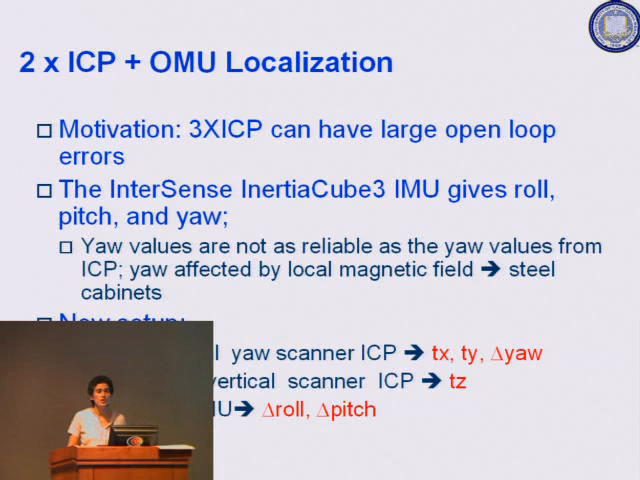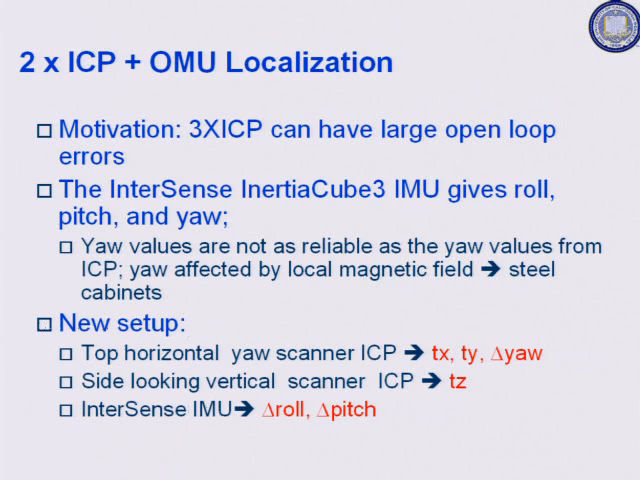And I can use the pitch and roll estimate from that rather than using the scan matching along the pitch and roll directions. And it turns out this performs better. The reason we don't want to use the yaw values from this device is that it uses the Earth's magnetic field to determine yaw. And in indoor environments, there are a lot of steel cabinets and other things that distort Earth's magnetic field. It turns out the yaw values it spits out are completely garbage, so you're better off just throwing it away.